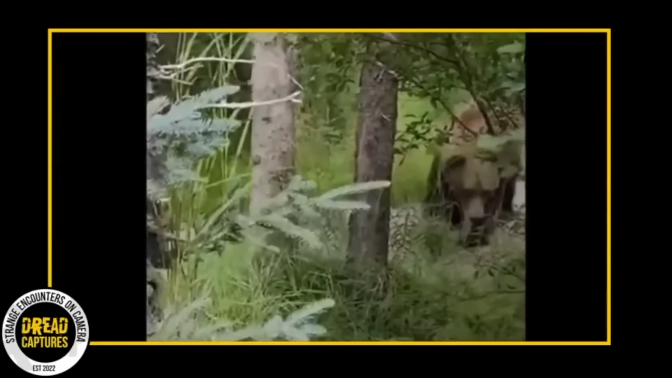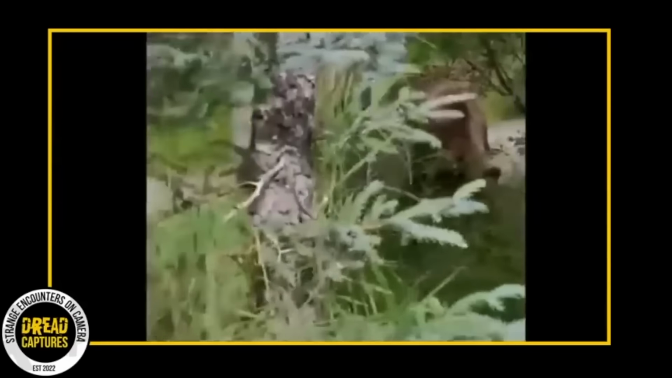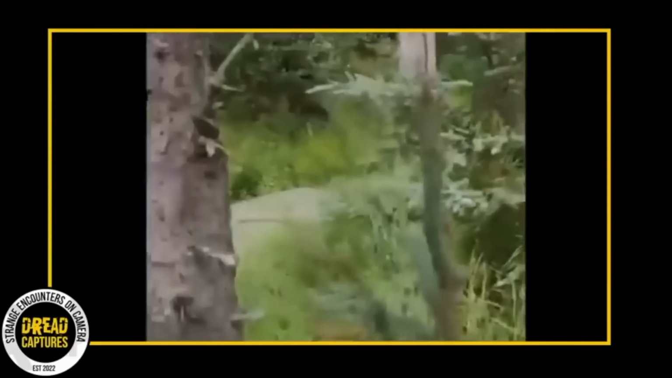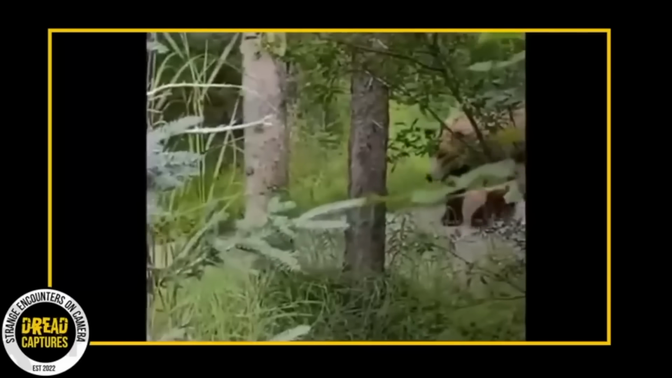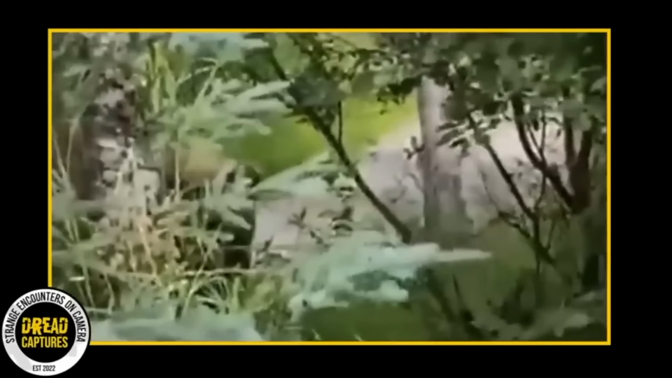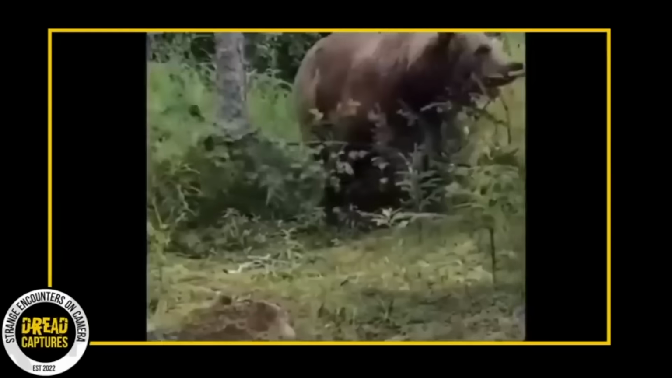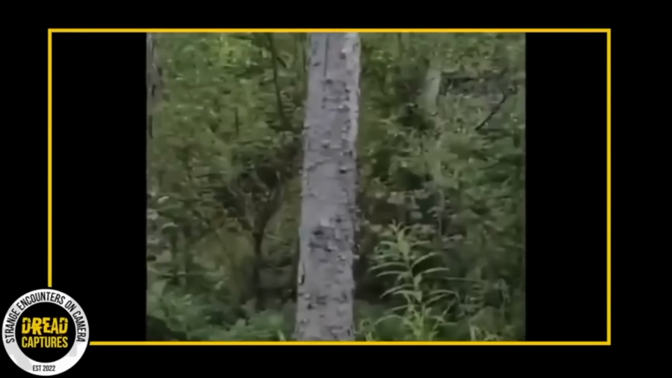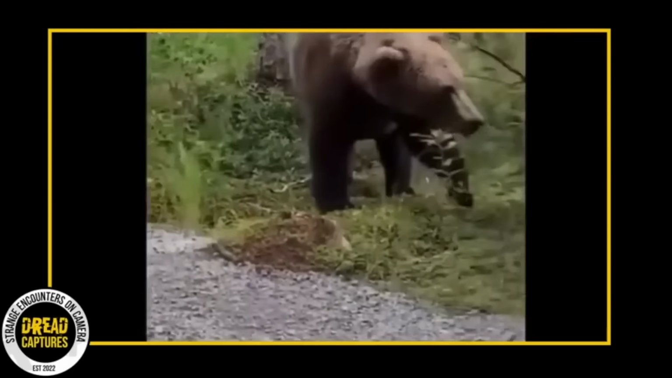This next video is sure to get your heart racing. Alex McGregor had a hair-raising encounter while out hiking in Alaska's Katmai National Park. A massive brown bear starts trailing him off the path. Alex was with his girlfriend, and this intense moment lasts for a few minutes, the bear keeping a close watch on them just off the trail.